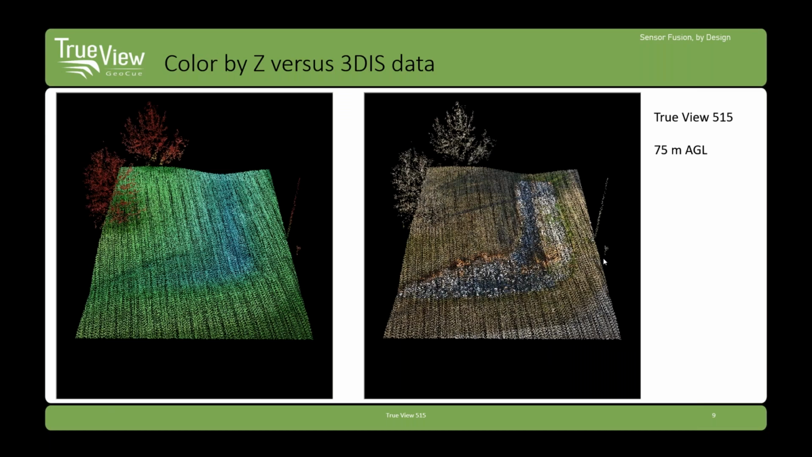Here's a side-by-side comparison. Same sensor, one is colored by elevation, the other is colored by RGB. And the information present in the right-hand image is orders of magnitude above just viewing by elevation or just viewing by intensity. It really aids in many different things, from inspection and so forth, but mainly identification. If I'm going to classify LiDAR data, it'd be nice to know what it is.